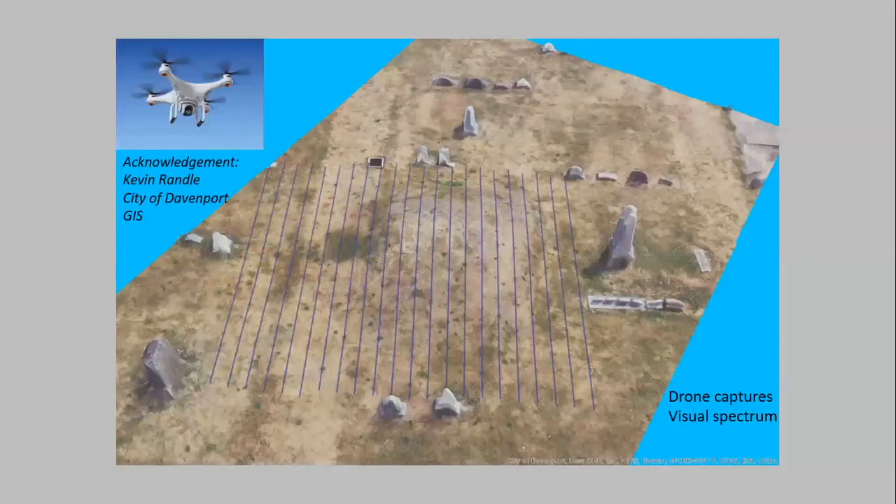I talked to the City of Davenport's GIS department, and GIS stands for Geographic Information Systems. And Kevin Randall, who works at the City of Davenport and handles their GIS department, has the capability to use a drone.